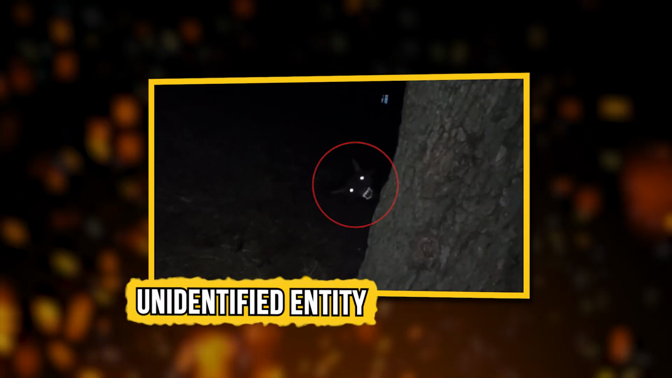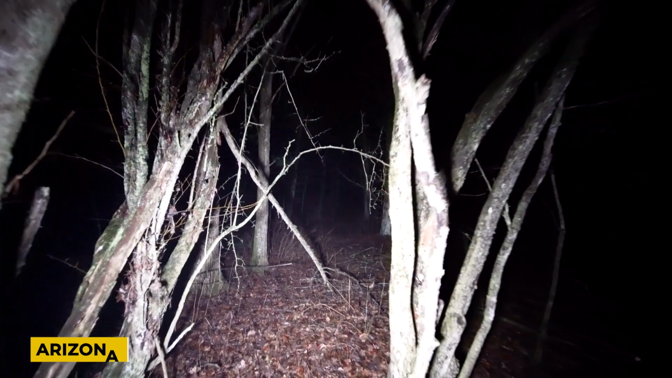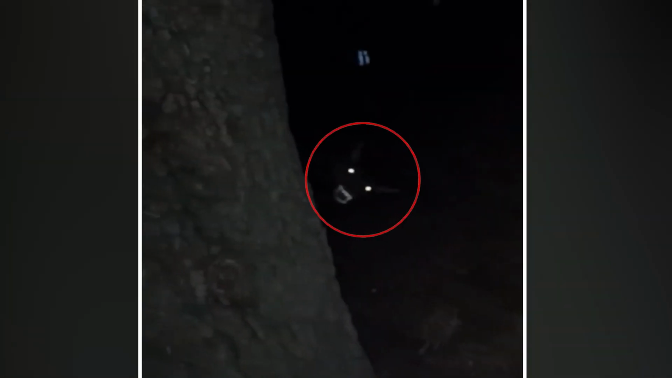Unidentified Entity. In 2020, a terrifying creature was captured on camera deep in the forest of Arizona. As a camper wandered with a flashlight in hand, searching for a way out, he noticed something lurking behind a tree. The cryptid's glowing eyes could be seen through the darkness, and two prominent horns adorned its head, giving it an eerie appearance. The camper felt that it looked like the elusive chupacabra, a mythical beast, or perhaps something even more strange, like a dragon or an alien entity.